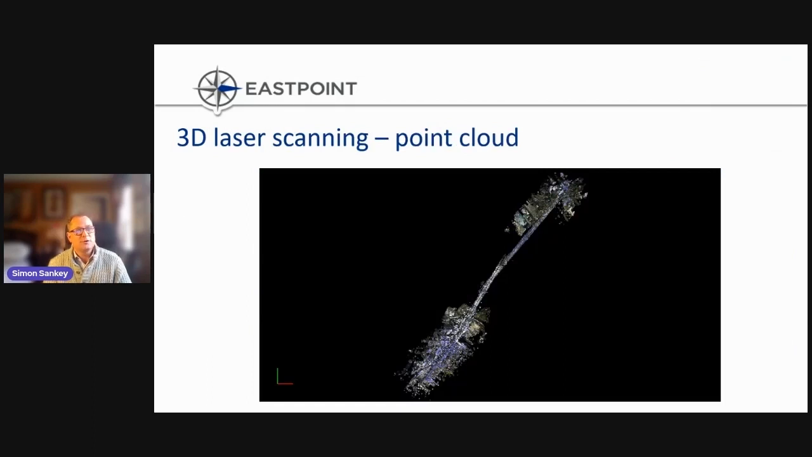When we captured all this data using the scanner, what is it and what can we do with it? Well, as you can see from this shot, it's a point cloud. It's a digital representation, a snapshot in time of the asset, a digital twin, as it's often referred to these days. This is a plan view of the point cloud.